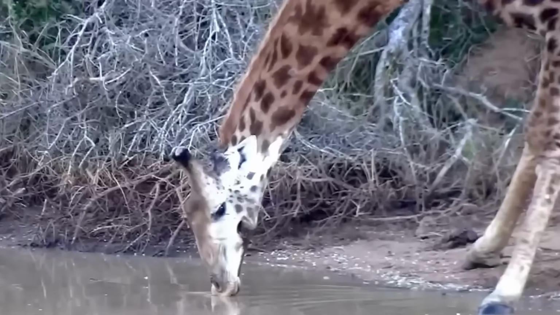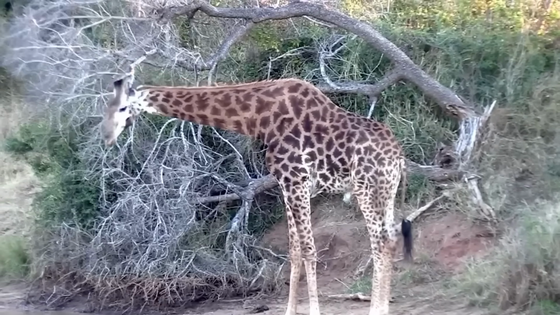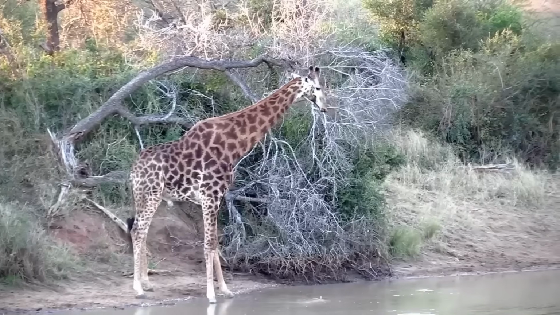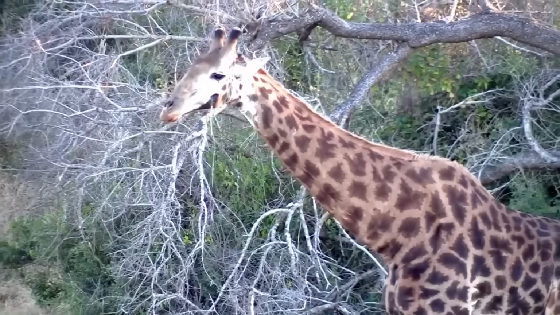Probably, the hole was a result of some kind of predatory attack. It is also believed that the animal was born with this distressing condition, due to which it can never drink water properly. This unbelievable giraffe sighting was observed in the natural reserve of Greater Kruger and has got the sympathies of millions.